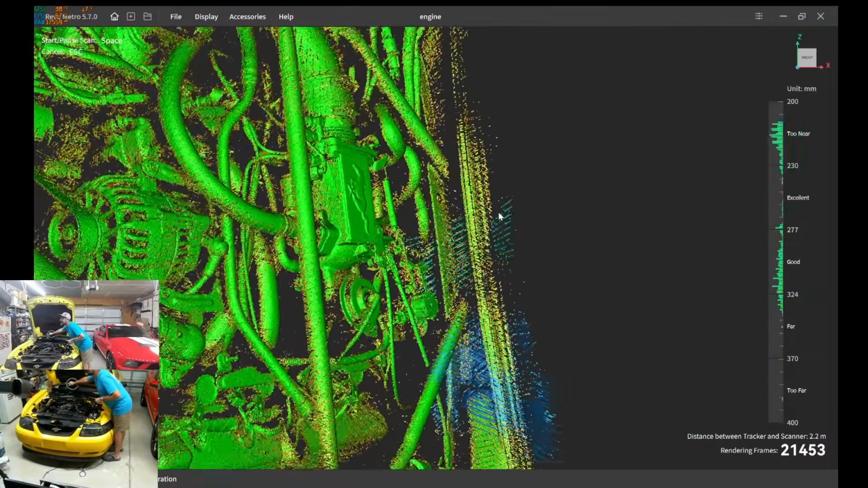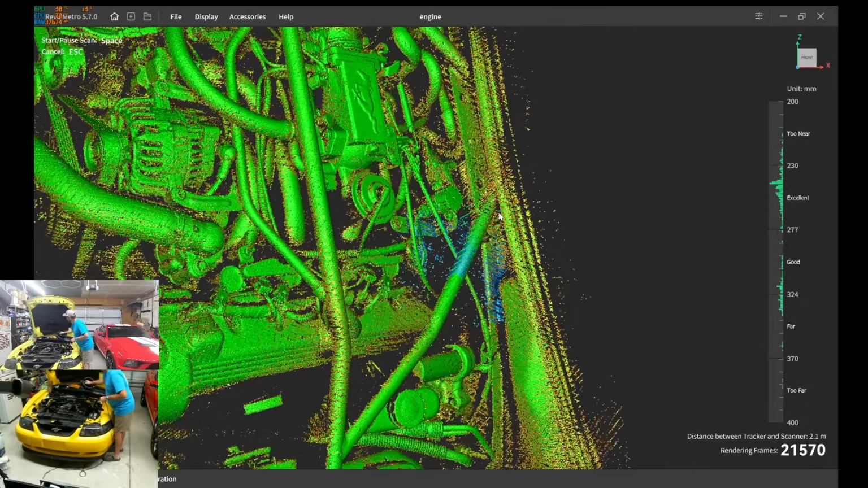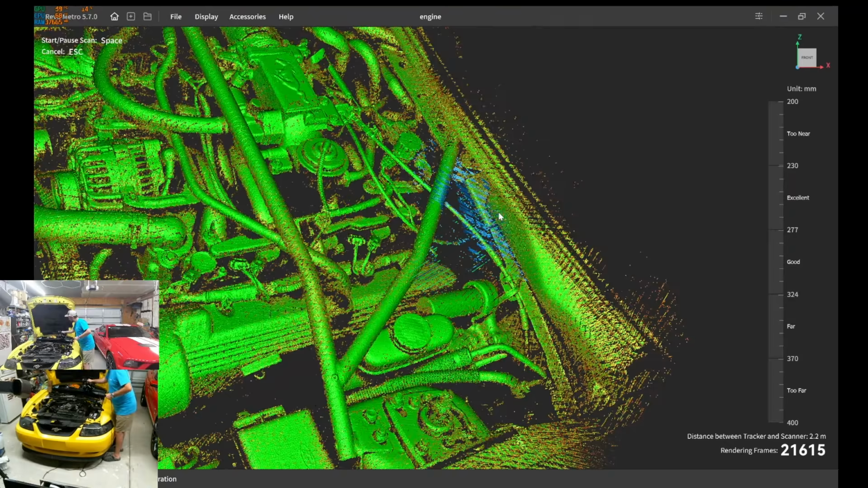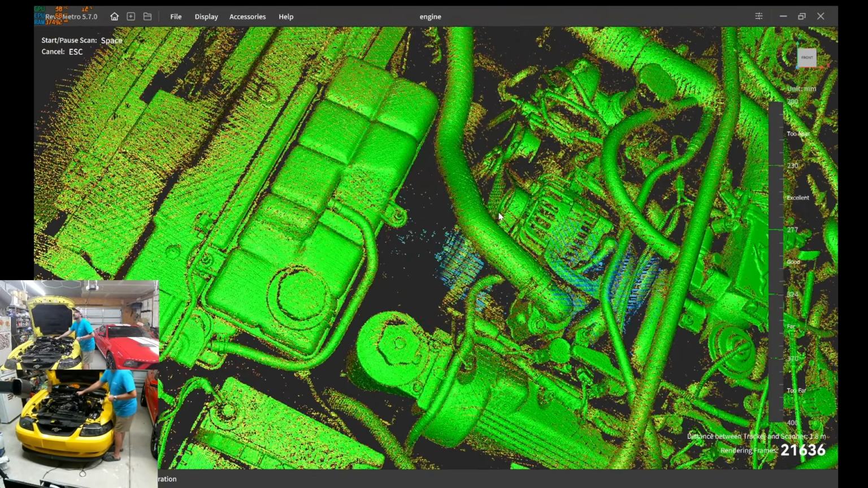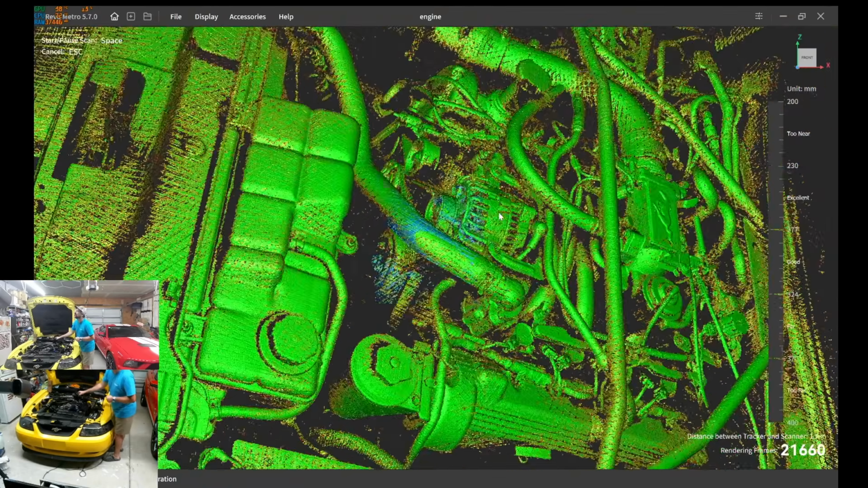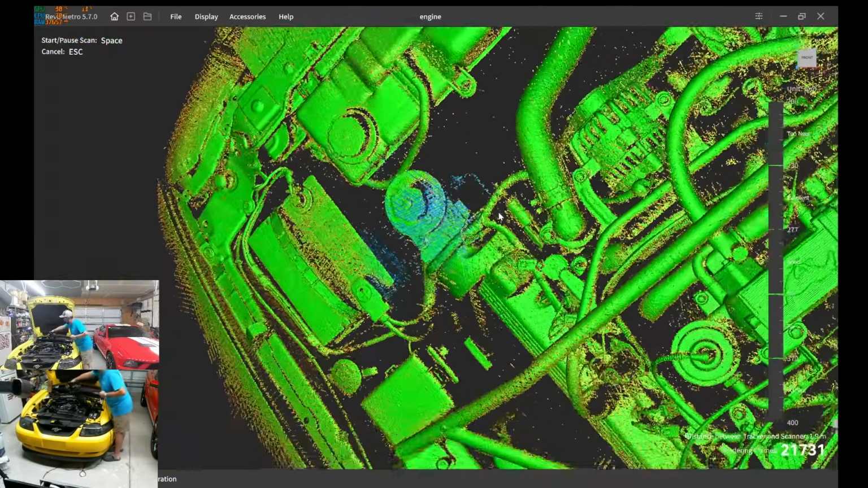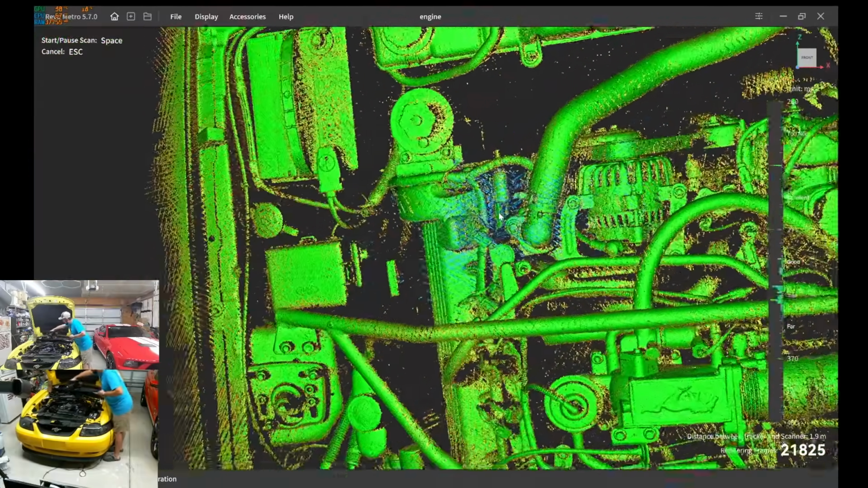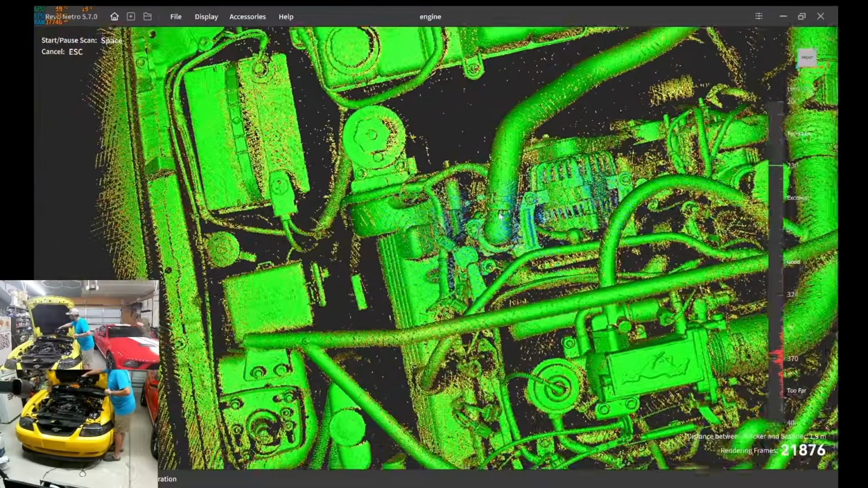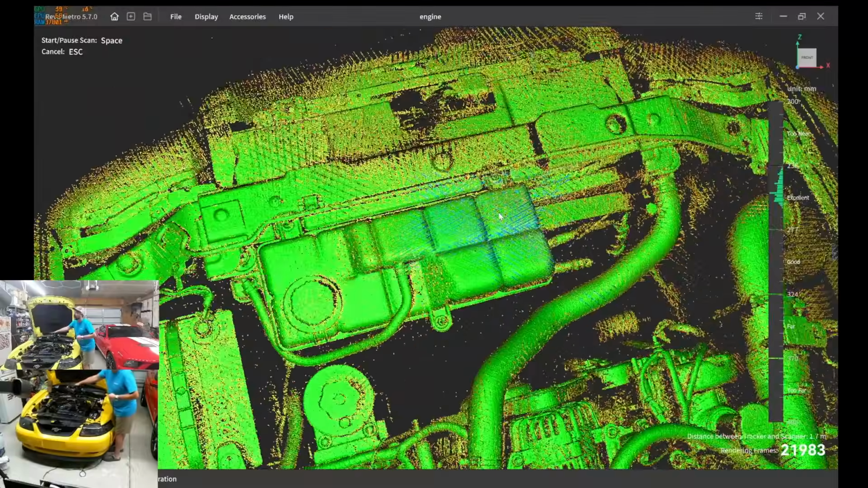Yeah, I need to get some more of that guy. Yeah, it's a little too far for where it's trying to scan on that. So let's just try to maybe see if it picks up something I didn't see earlier.